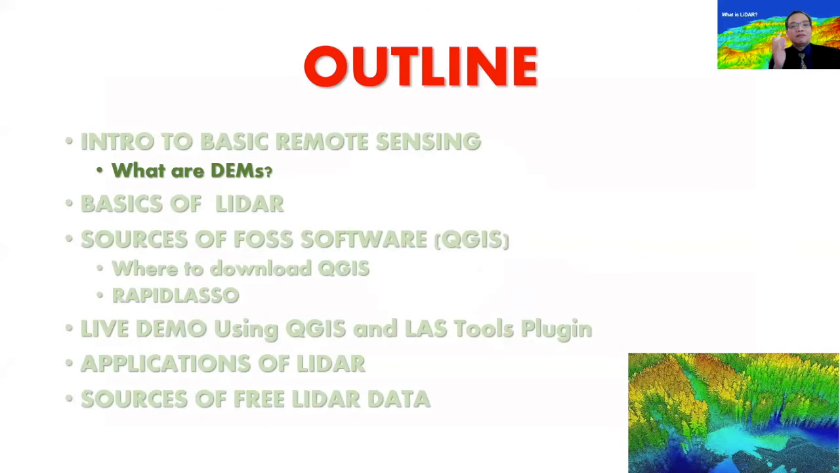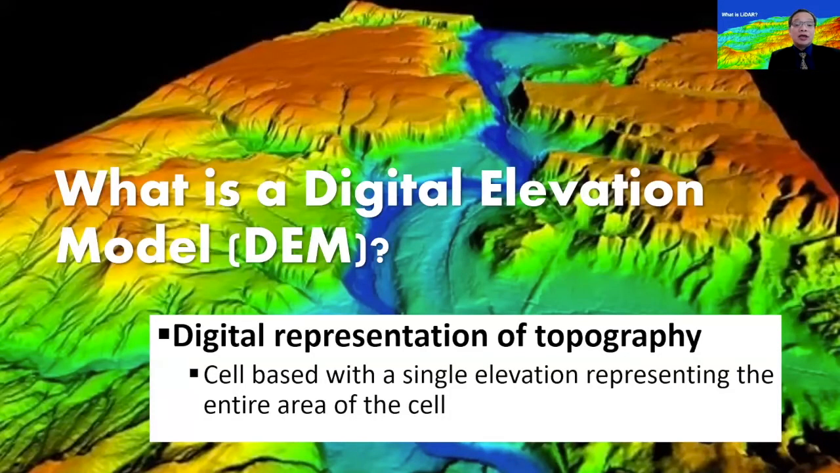Okay, now let's move on. So that's a very quick run through of what remote sensing is. The second topic under this is what are DEMs, or digital elevation models. And these are actually products coming out of LIDAR. There are other sources of digital elevation models. Before LIDAR came, we were using radar as a source of DEMs. But we're not going to discuss radar. We're basically focused on LIDAR.